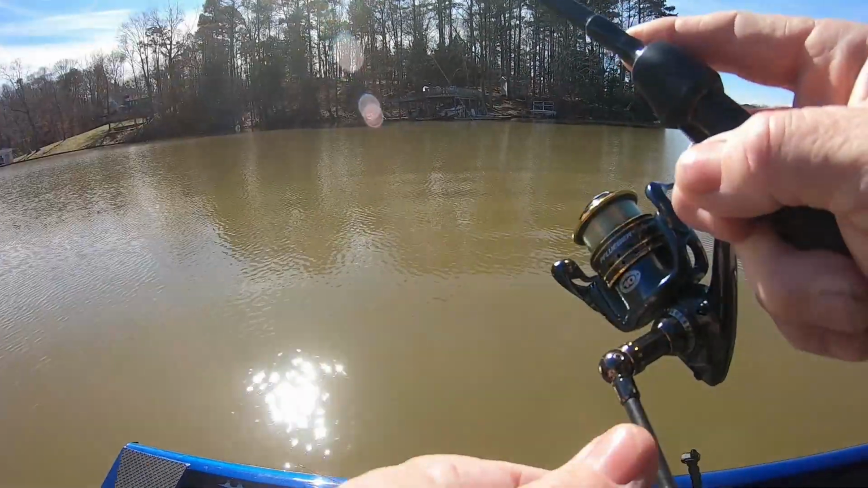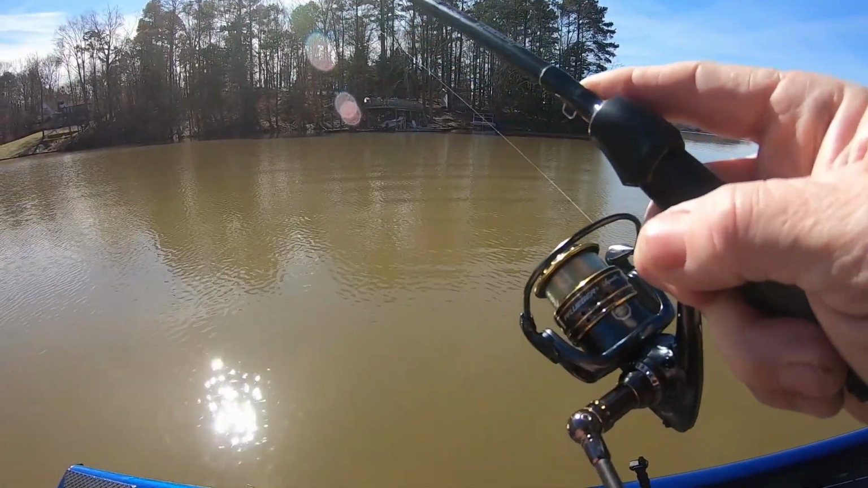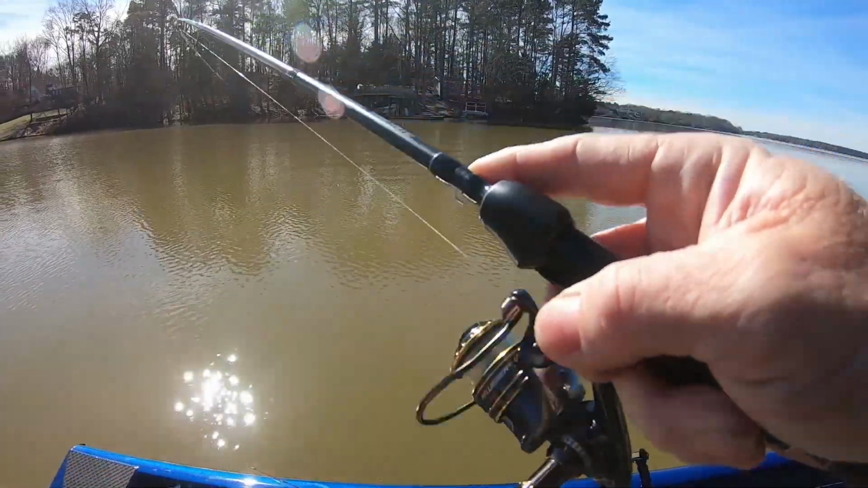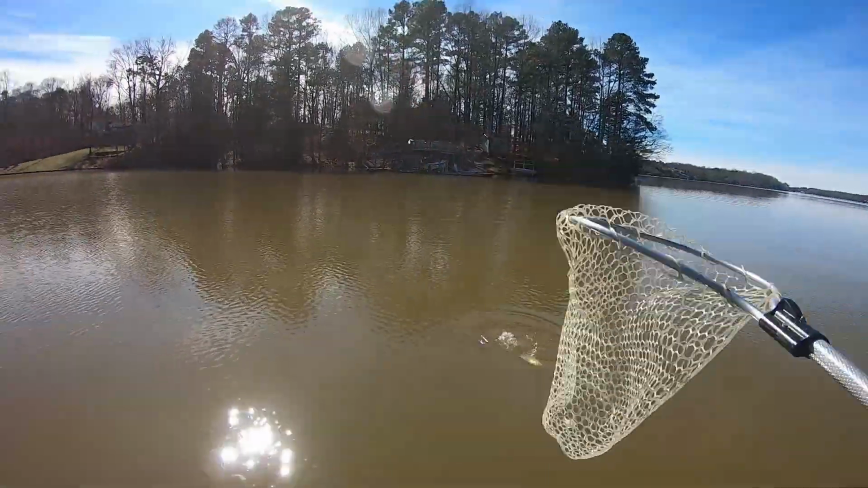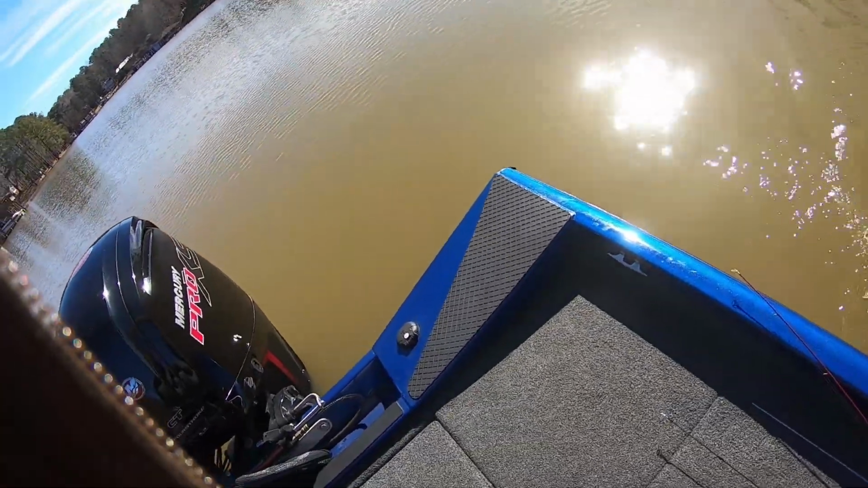All right, guys. I ain't sure what this is. I've seen a few crappies that I know is crappie. This fish was on the bottom at 18 foot. I figured it's a crappie. Yep, it is. And I'll tell you why. Let me get him in and I'll explain why I thought it was a crappie.